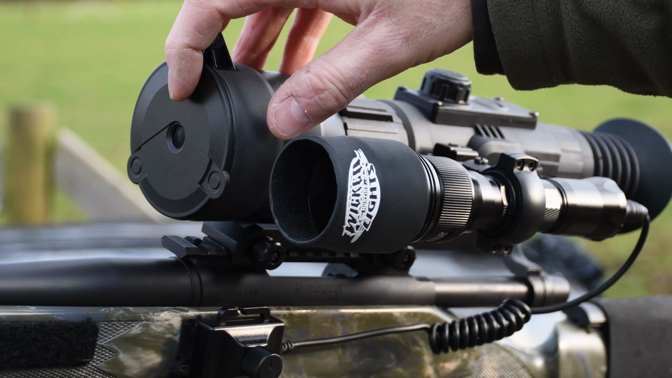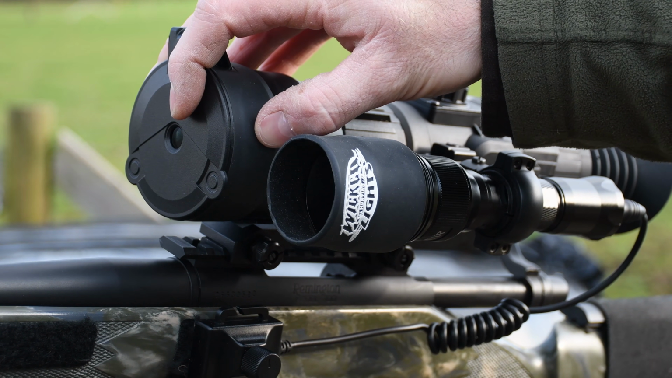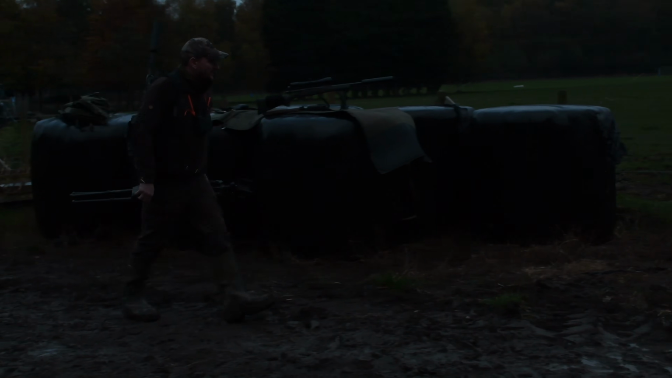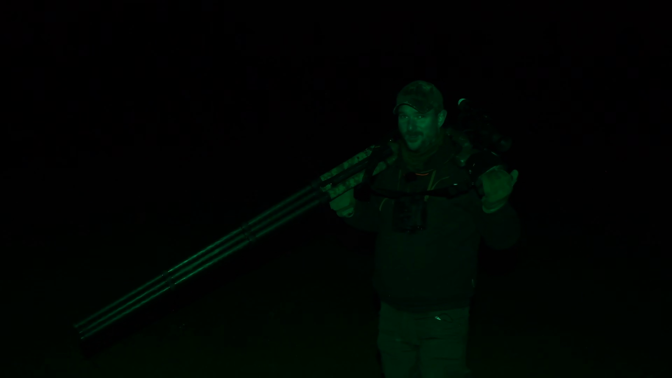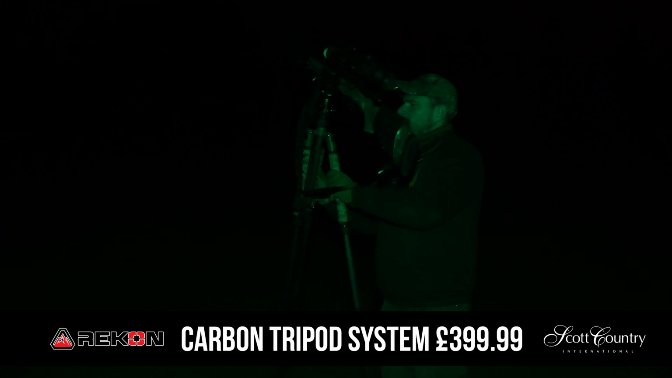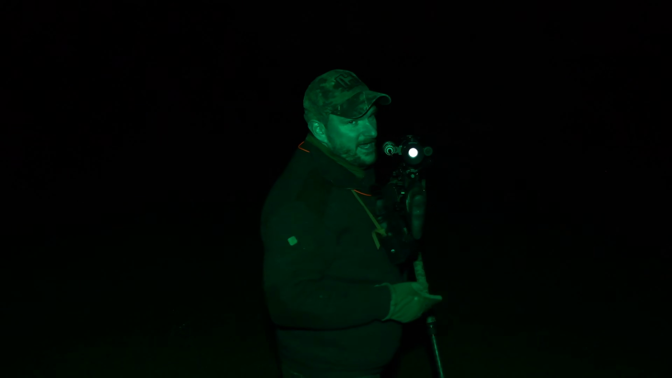I like the fact that Yukon have put a 10mm aperture in the lens cap. This gives you much better brightness control in daylight and a much longer depth of field. In theory, this is going to work. I haven't done it yet. And it has.